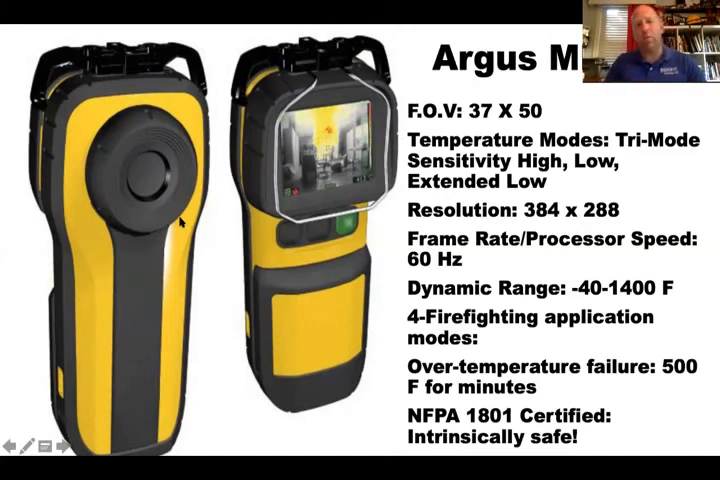They also did something else that was really unique. If you break your germanium window on the majority of fire service TICs, you have to spend a lot of money, send it back, and get it repaired. The Argus one, you can spend $200 and pull out 8 screws and change it yourself. Which one would you rather do in the day of budgetary constraints? Definitely want to save a little money nowadays.